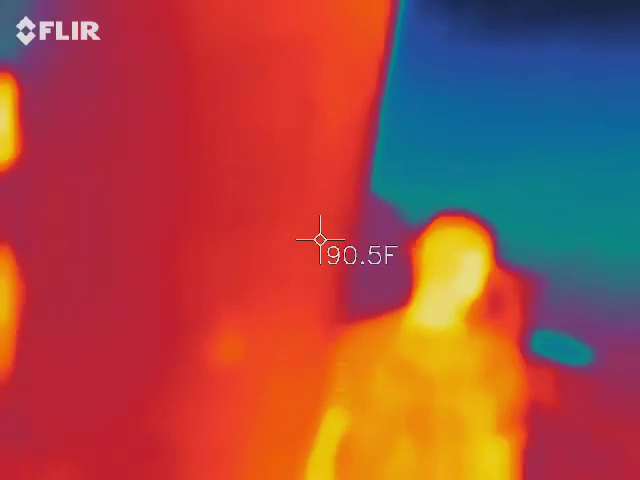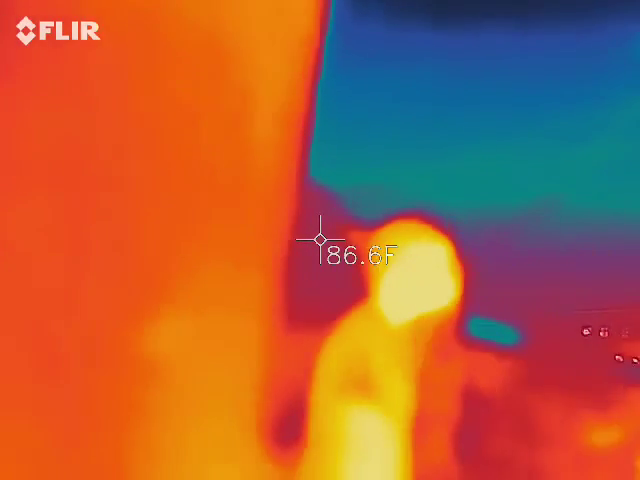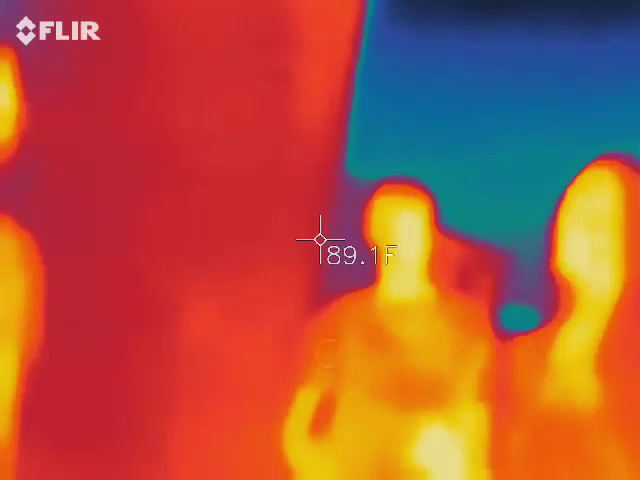Did you get some good pictures? I think so. On the top right, when I got onto those, because I went to each one, it was the same moving object. Interesting.